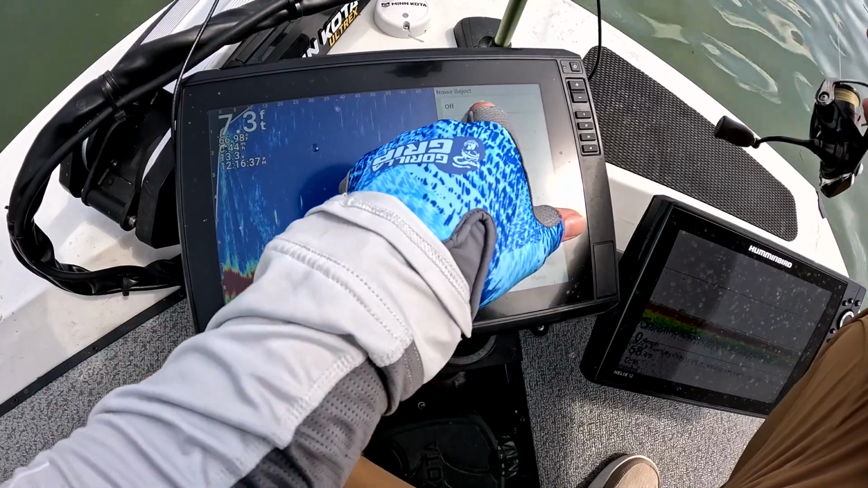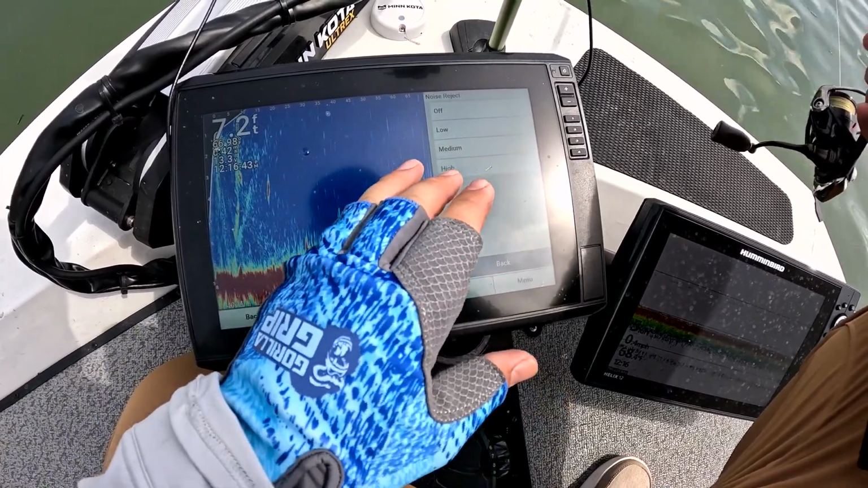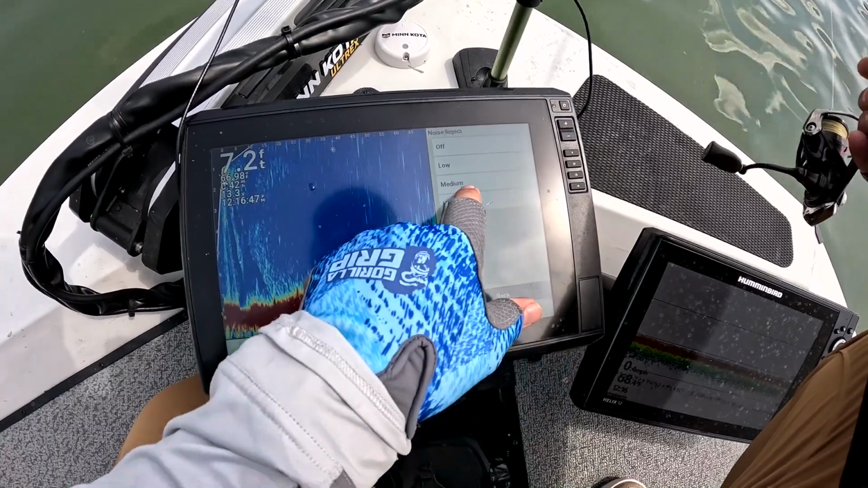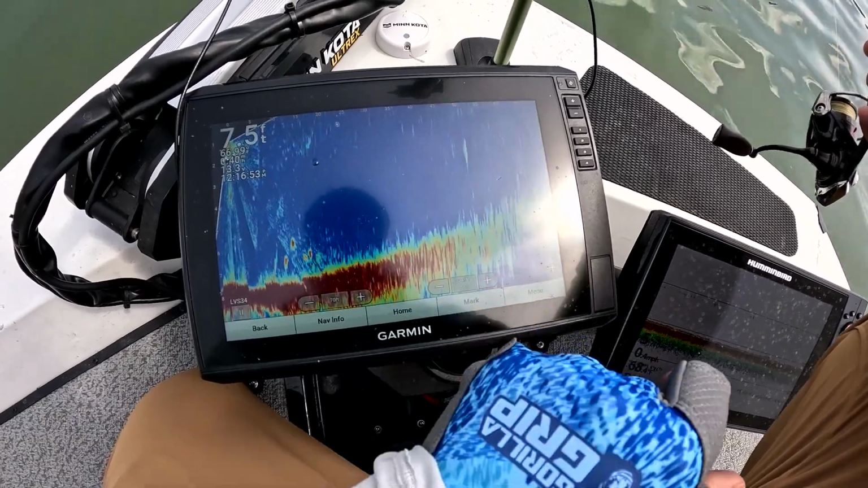You can go medium, low, off. Some of you guys may not know that that's there, so play with your noise reject and get it to that sweet spot where you can still see your bait, but you're also not getting a ton of interference. So that may be a tip that may help some of you guys, especially when you start getting up a little more shallow in the spring.